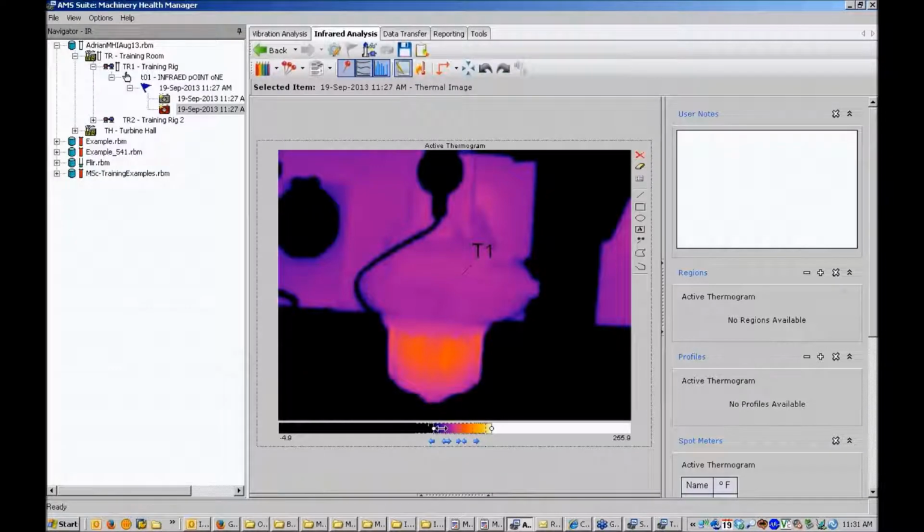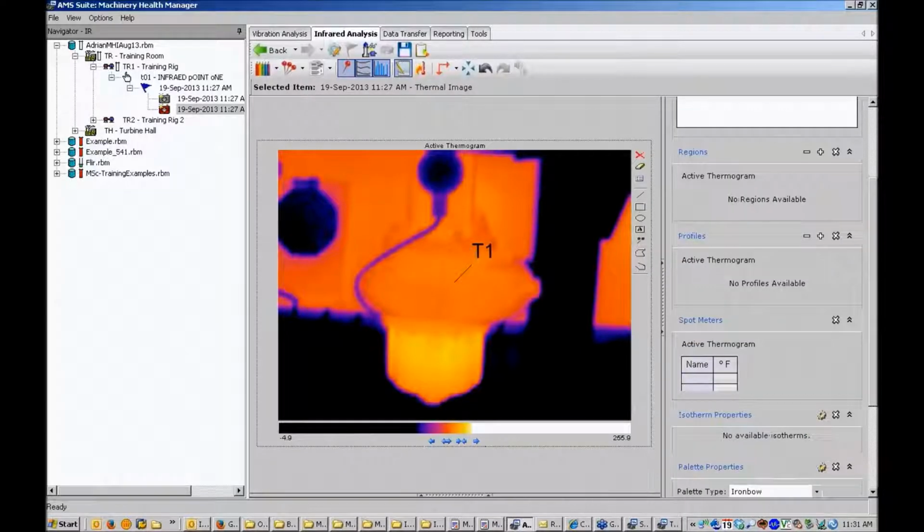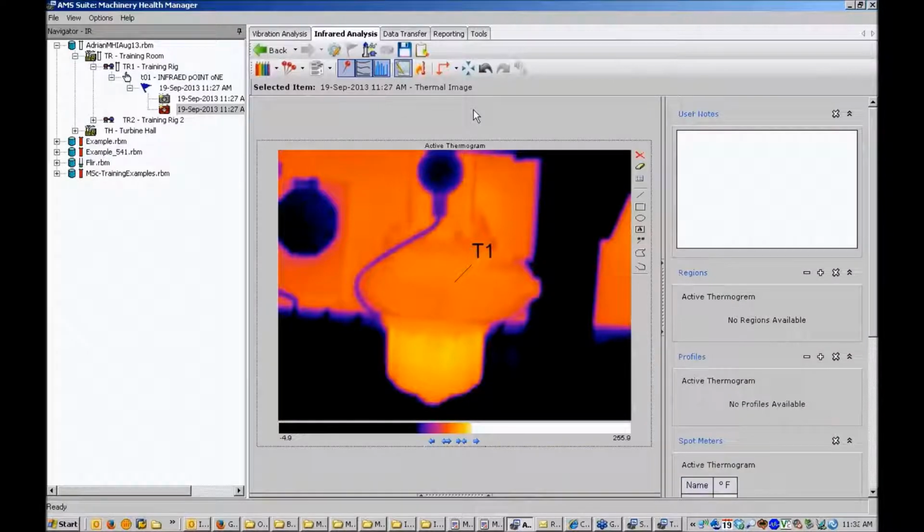Now, I've got a number of panels open on the right hand side of the screen here. So I'm just going to step through and show you some of the tools that are available for analysing a thermographic image. For example, one of the first things you might want to do is to enable the automatic hot and cold spots. So there's a little control here. I can choose hotspot, and that positions an automatic hotspot.